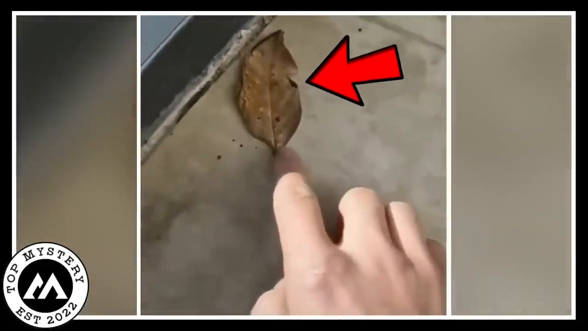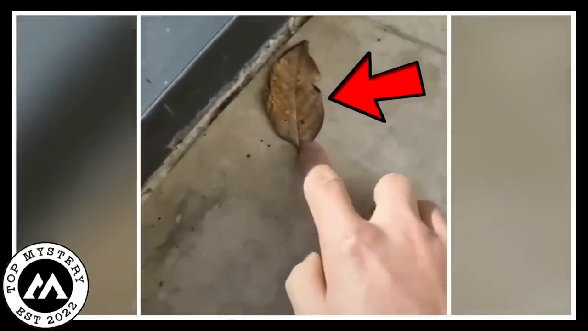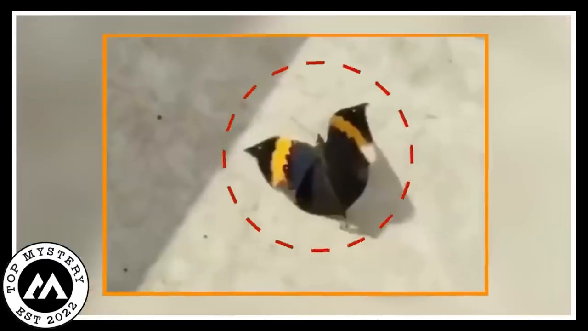Graceful butterfly. In a delightful video, someone stumbled upon a seemingly ordinary leaf on the ground. Curiosity sparked. They reached out to touch it, only to discover it wasn't just any leaf. It transformed into a stunning butterfly.